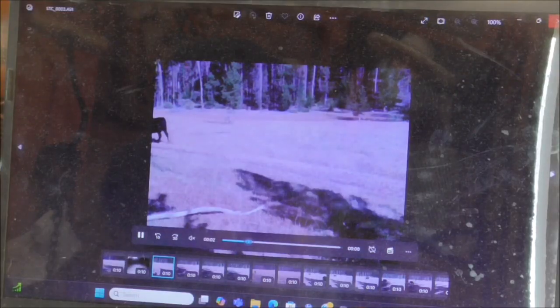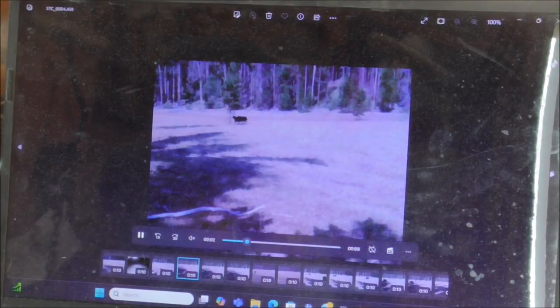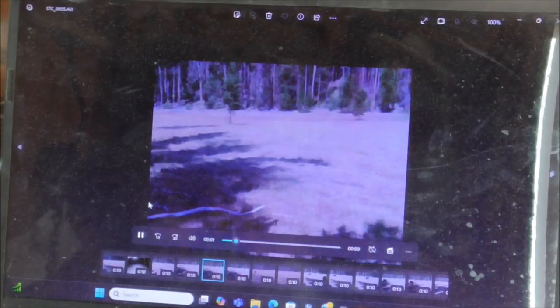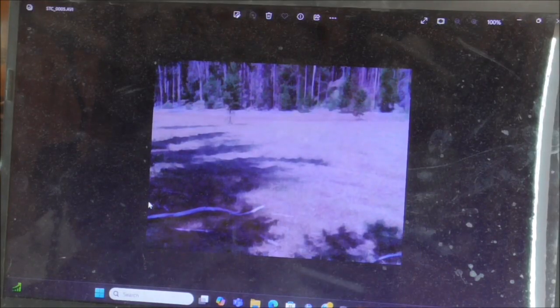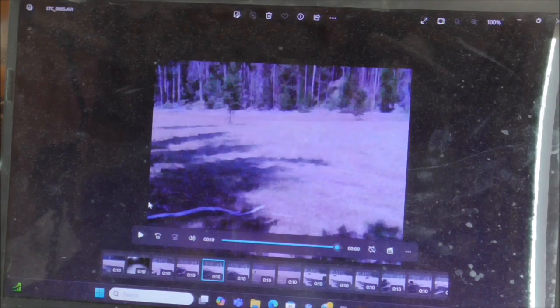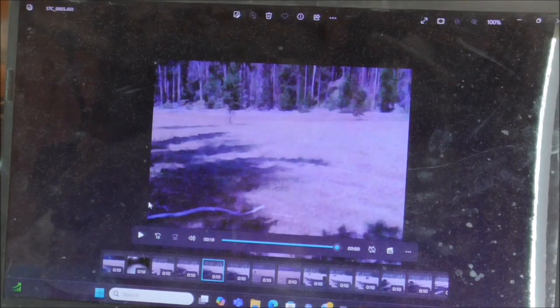That's a cow. Couple of calves. Then you get some like that. I don't see anything moving. Could have been a bird flew in front of the camera and set it off, and it's gone again before the camera came on.